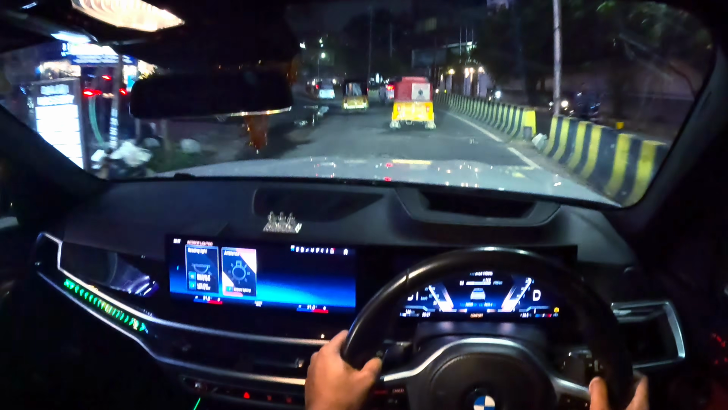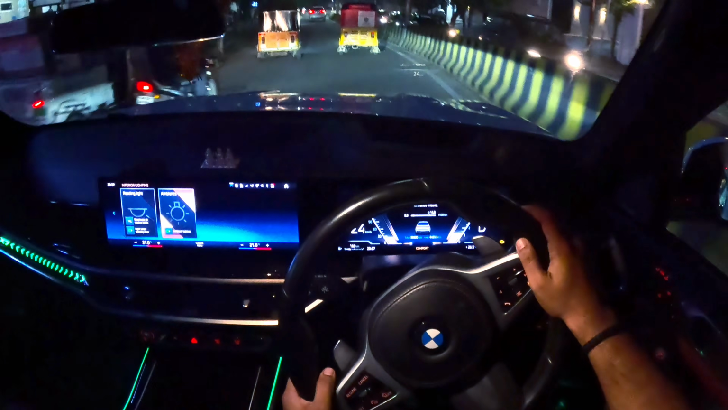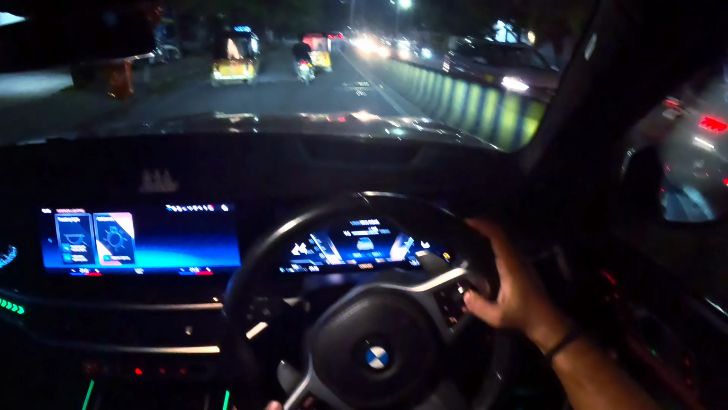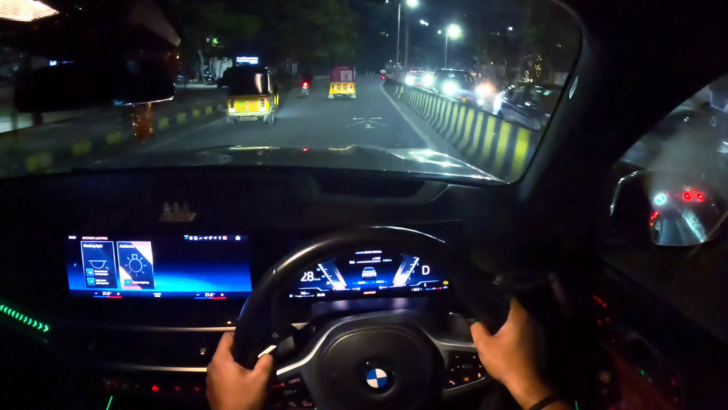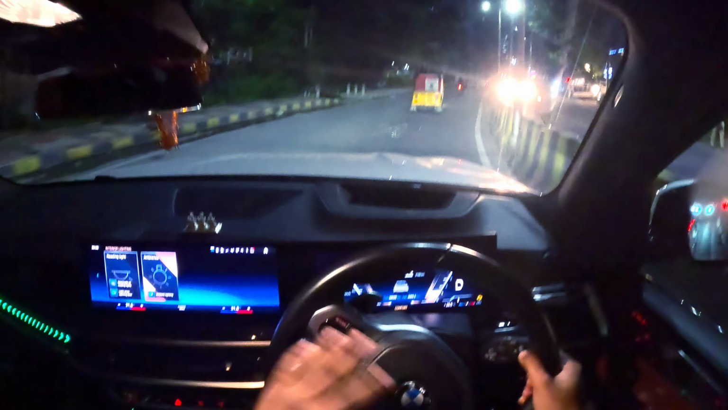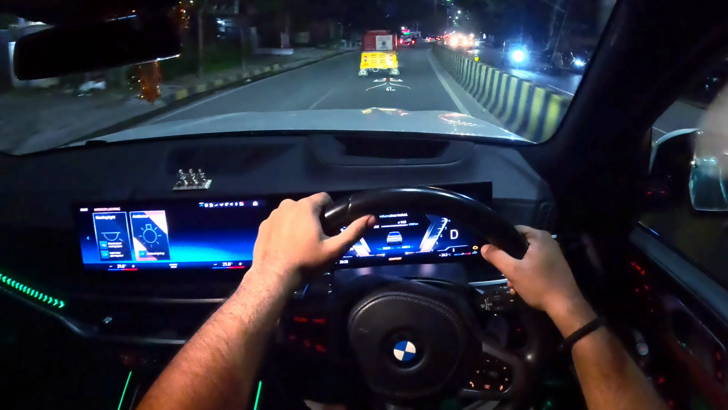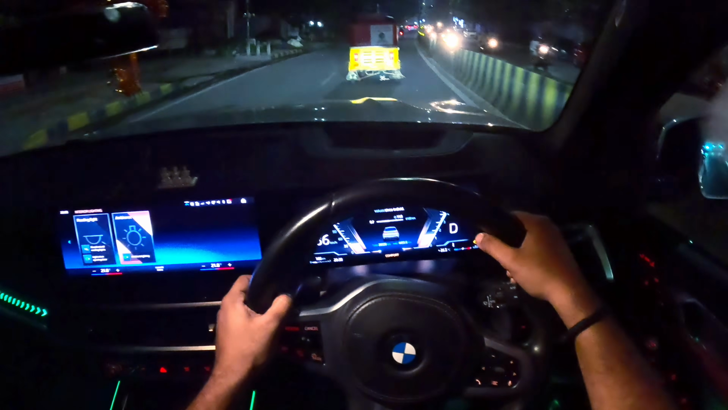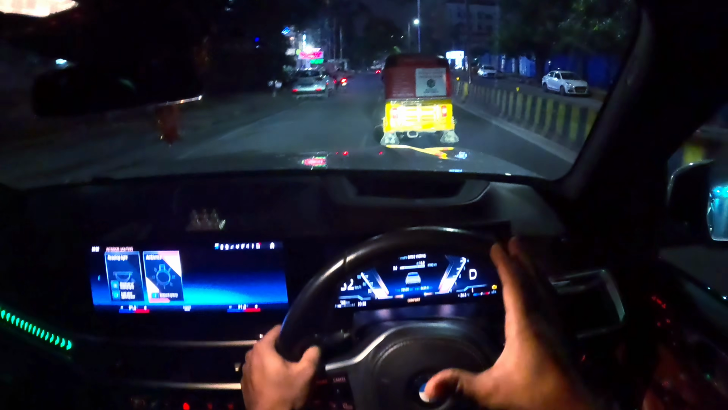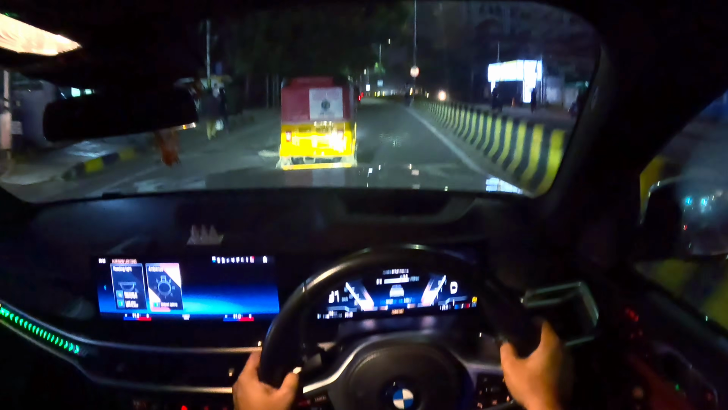Why I'm saying I'm shocked by the performance of this car is, the last time I was in an X7, that was the old version. It had many flaws. Like the suspension was not that great. The car was wobbly. If you have come across my recent GLS video, that car was not at all satisfying. That's exactly how the old X7 felt. But the new one, they have corrected all their wrongdoings.